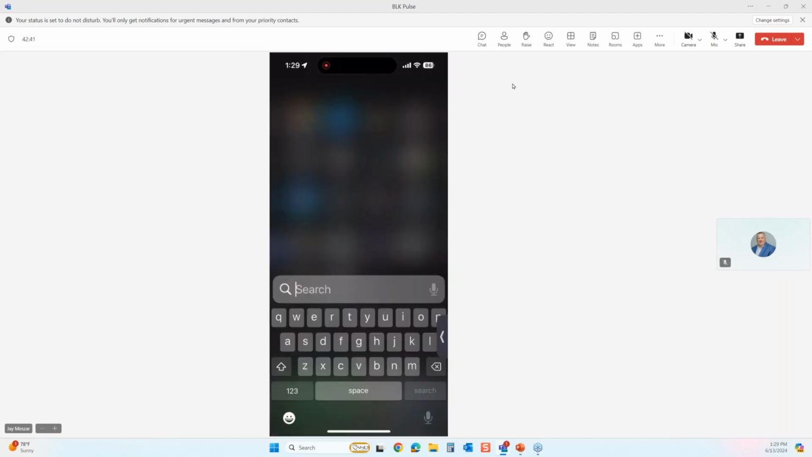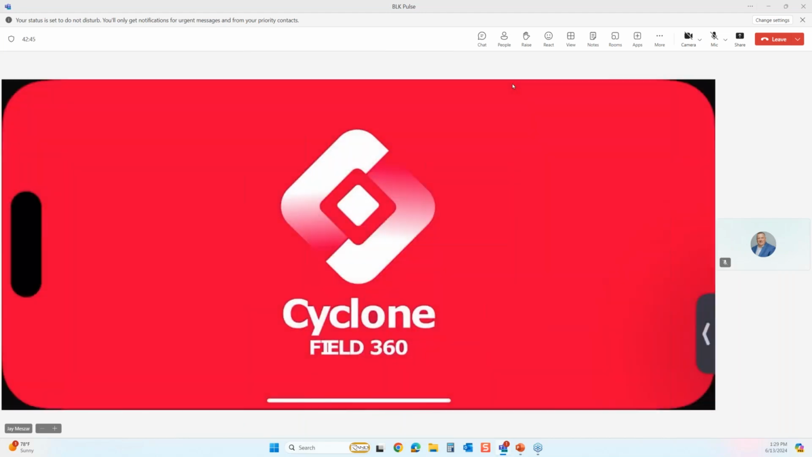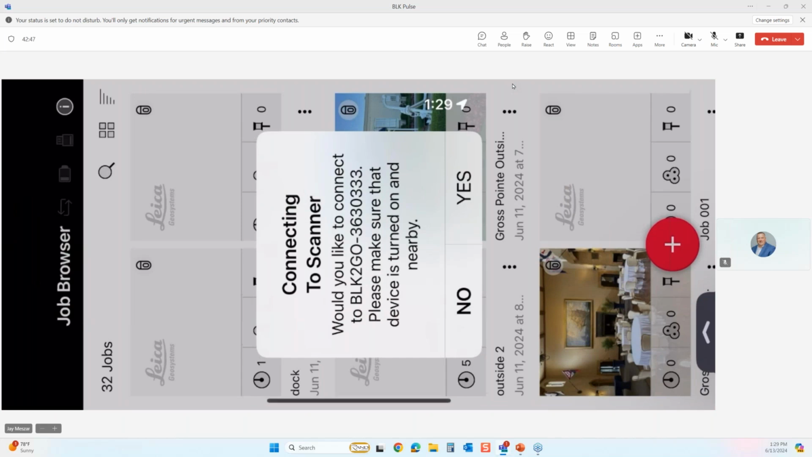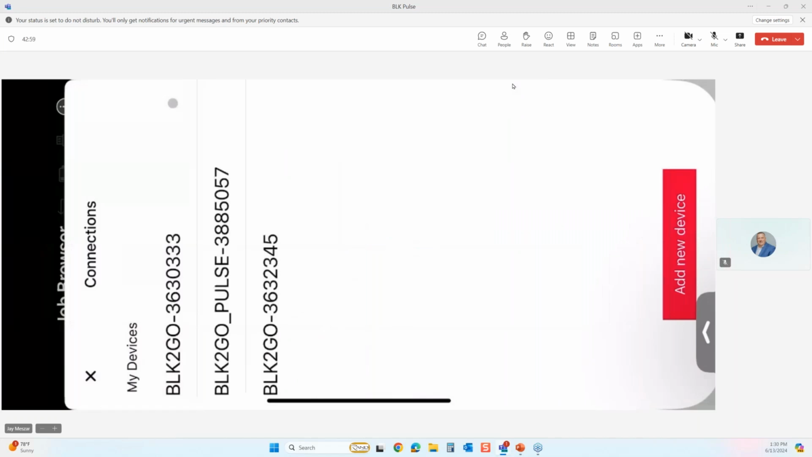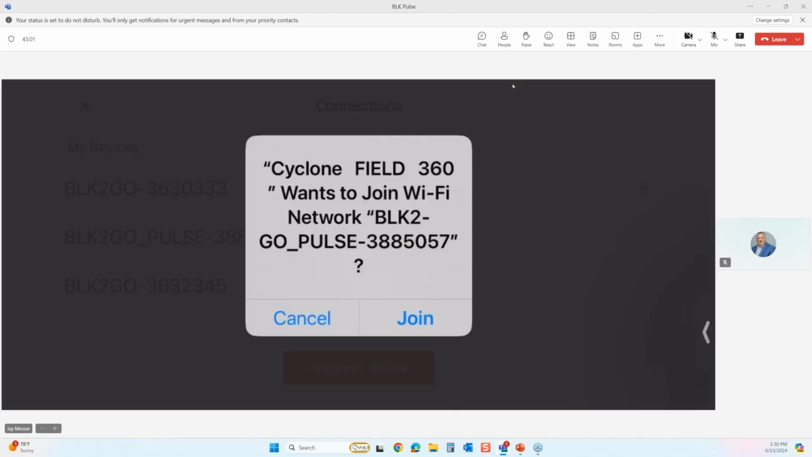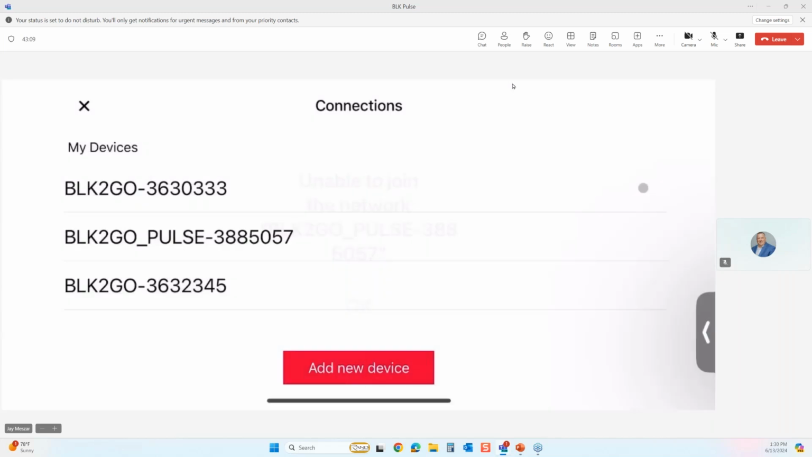I'm going to do a search on my phone for the Field 360 application. Now it's asking me if I want to connect to my BLK2GO, my other scanner. I'm simply going to say no, and I'm going to go up and create a connection to the Pulse.